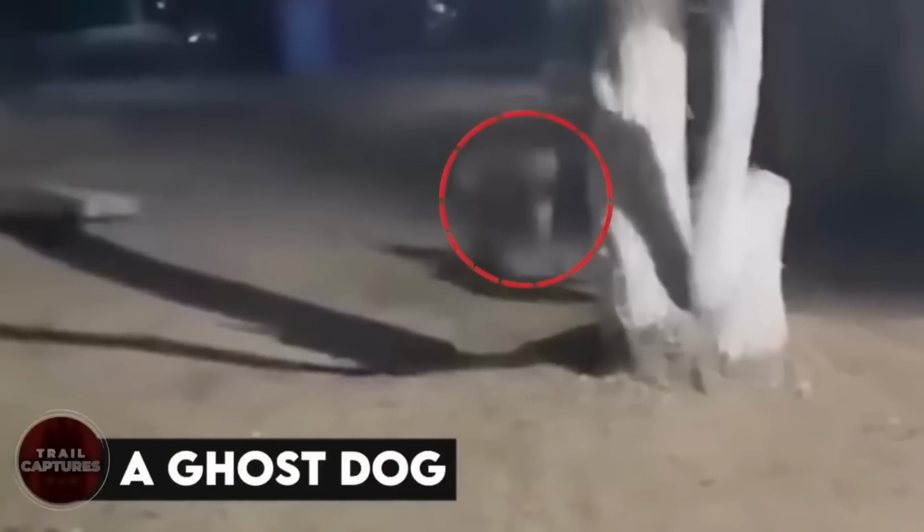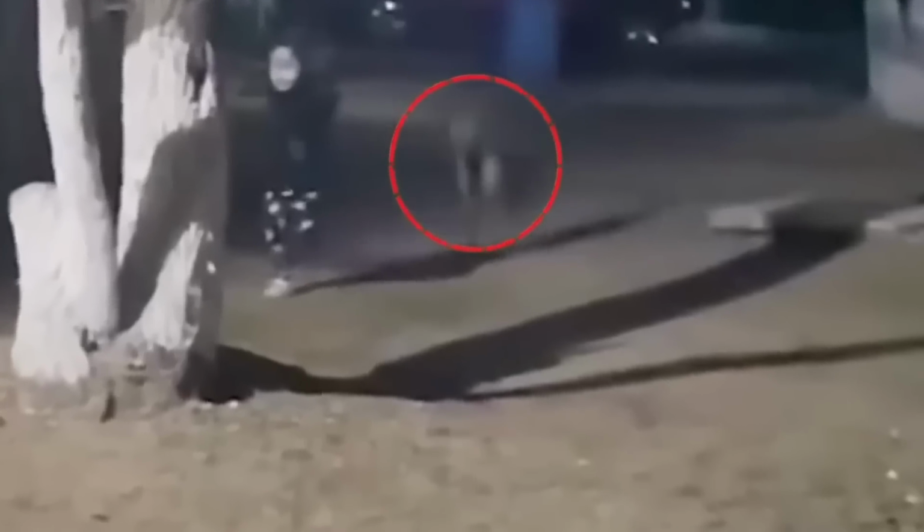A ghost dog. This 7-second long video shows a girl having fun with her dog, and the guy recording them. But was that a dog that was following her? And was it the same dog that appeared from the right side? This might be the most confusing clip I have ever seen. And yeah, it does look like the dog that was following her at first might be a ghost dog. Or was that a glitch in the Matrix?